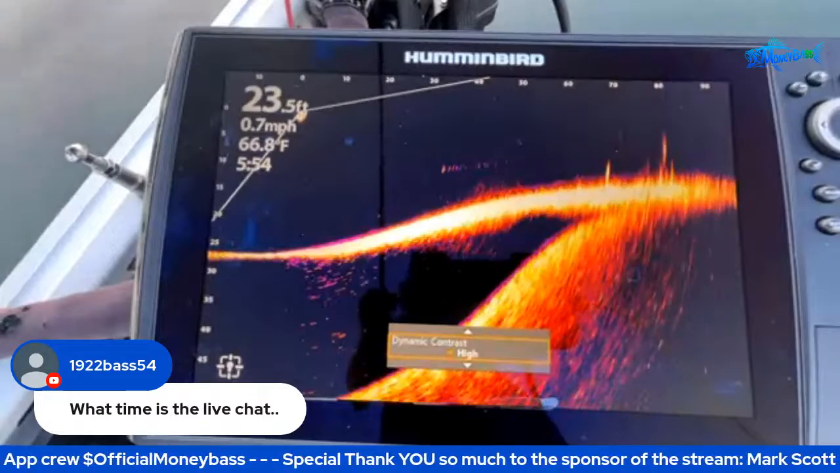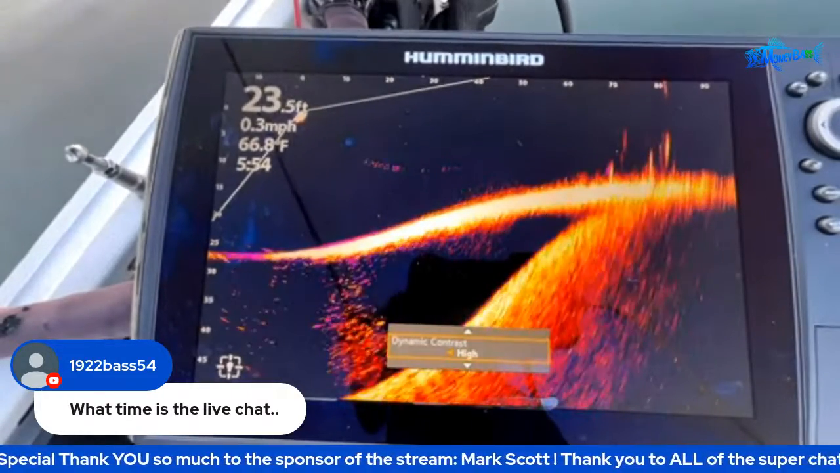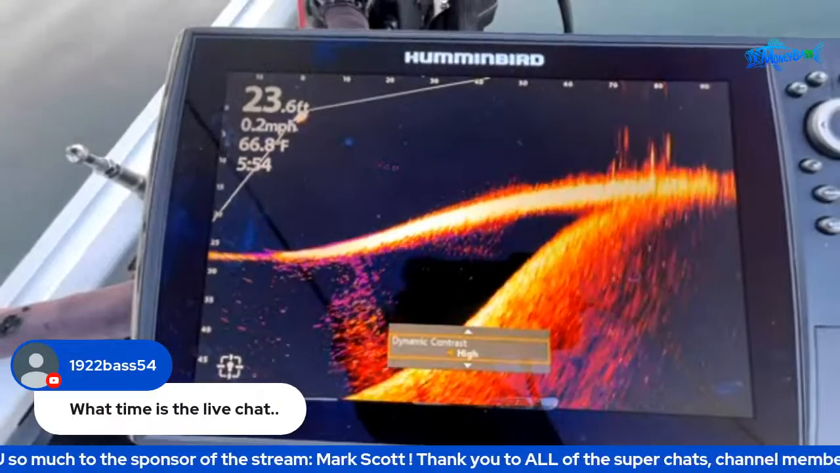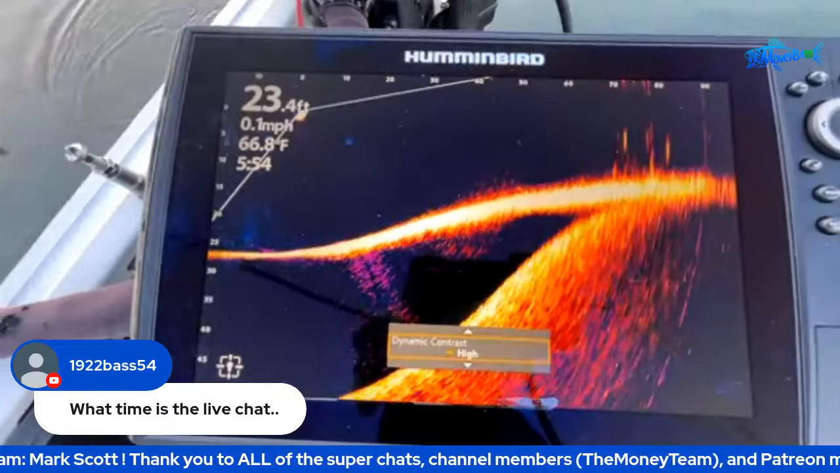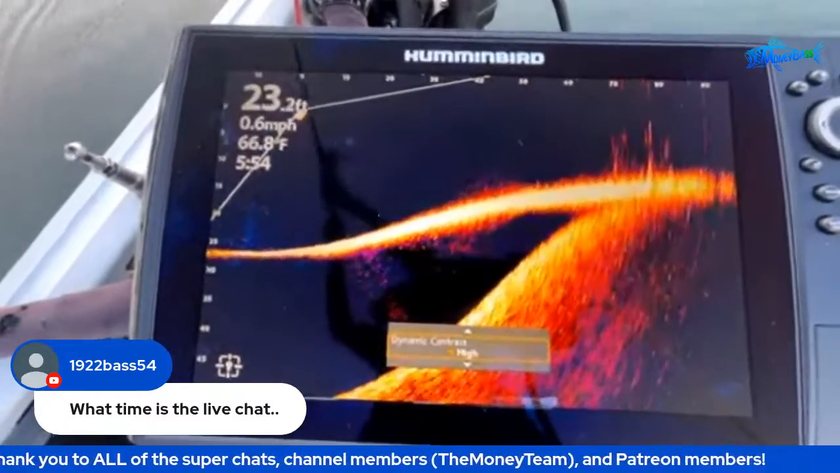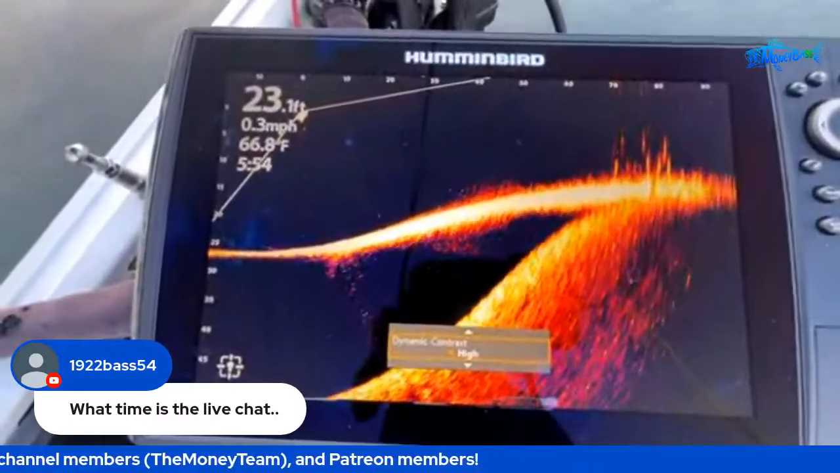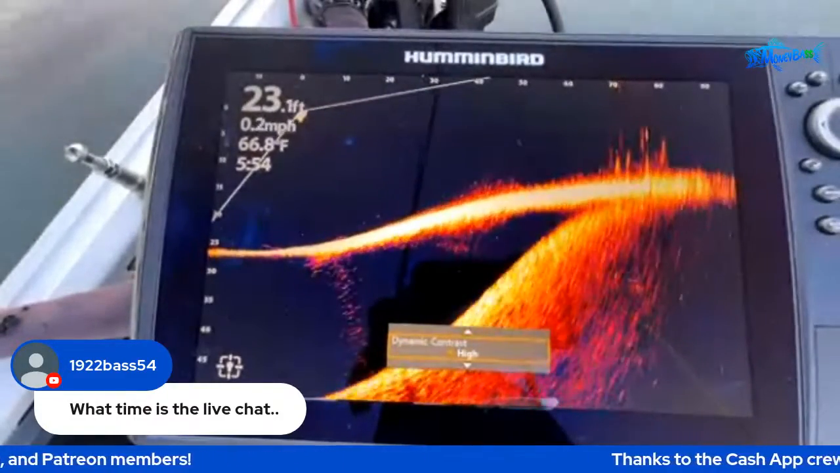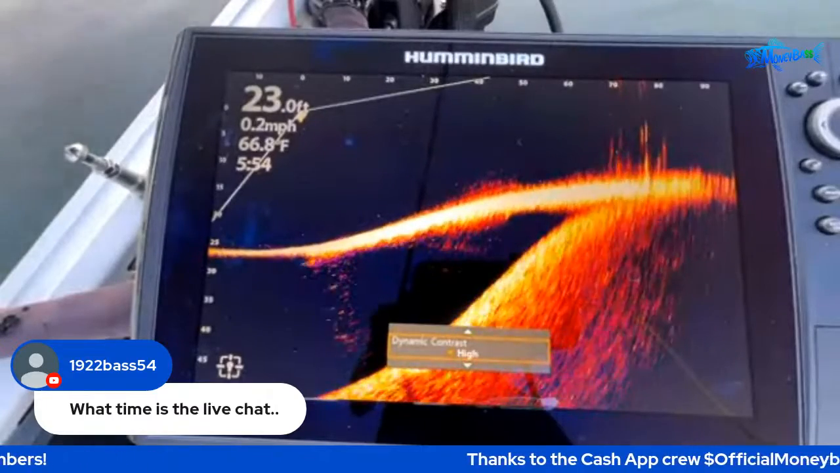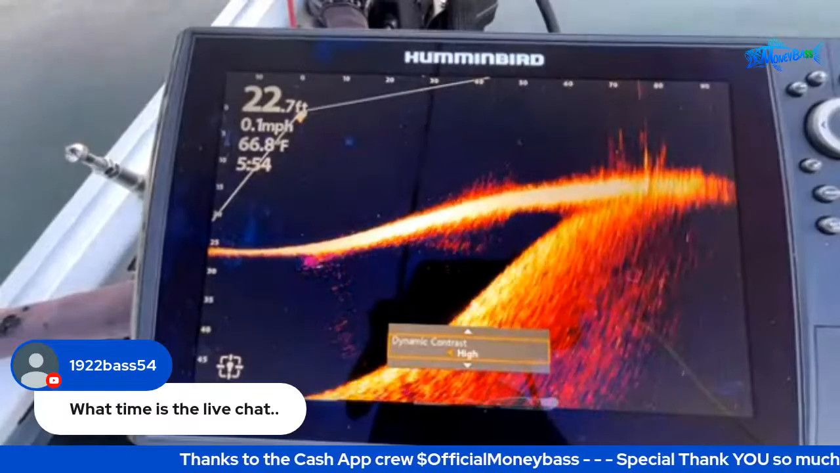All right, look at that crankbait right there, guys. It was kind of deep. I started seeing it coming up off the bottom at around that 40 to 50 foot range. All right, so you can see that cover. Let me see if I can cast out there by that cover and bump that cover where you see those fish moving around. Let's see if I can bump that cover without getting stuck in it.